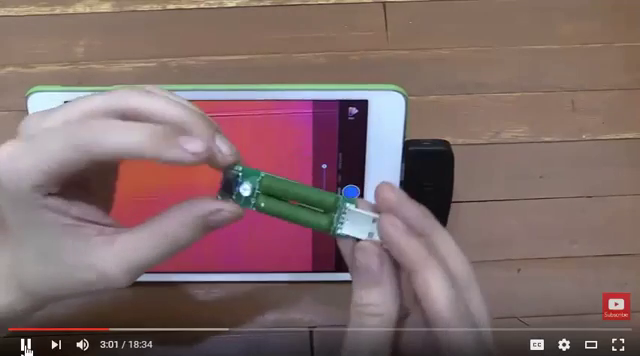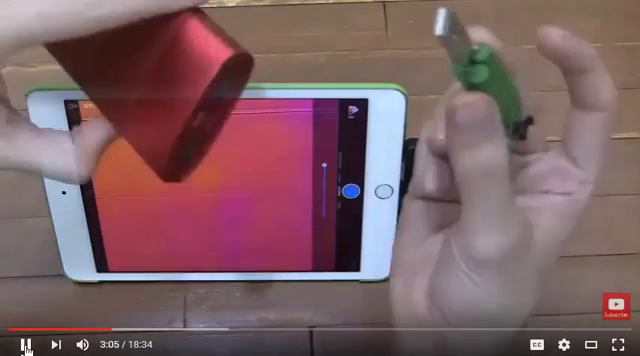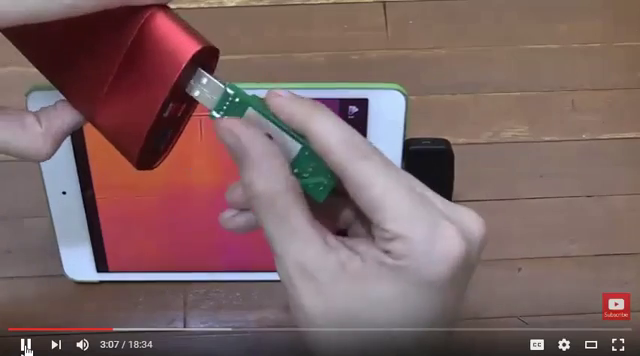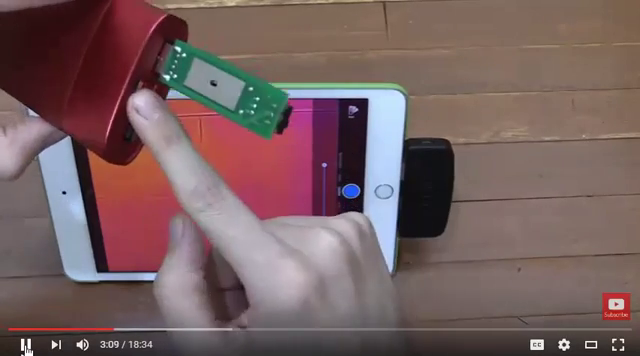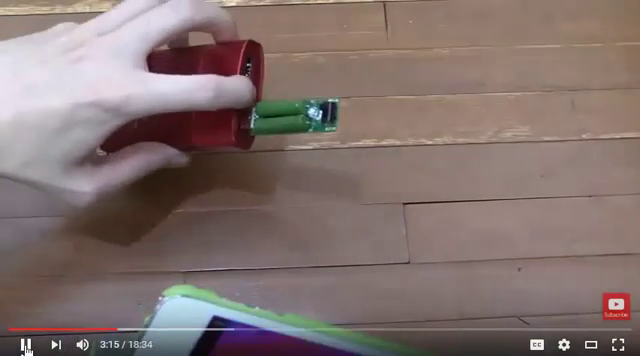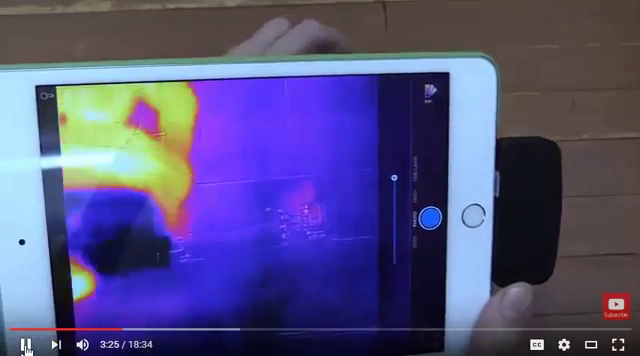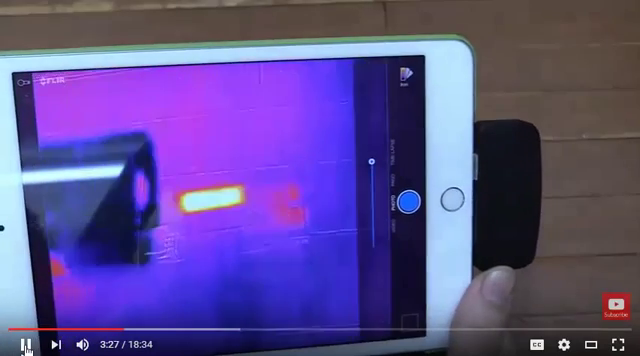Whereas with this camera, I could show you that it's getting extremely hot, and that's what I'm going to do now. So I'll plug the dummy load into my power bank. Now my power bank's not turned on yet, and I will point the camera at it. So you can see right now, if I was to turn on my power bank and tell you, oh, these are getting really hot, you would have to take my word for it. But with the thermal camera, if I put it over that, you can see here's the power pack, here's a dummy load. Watch what happens when I turn it on.